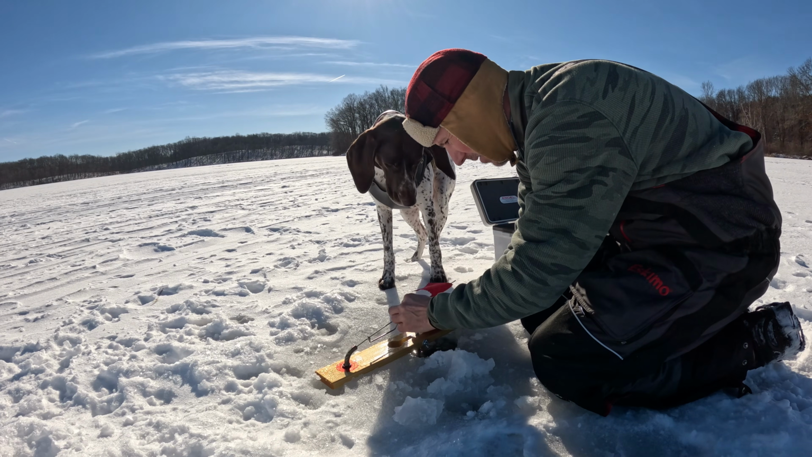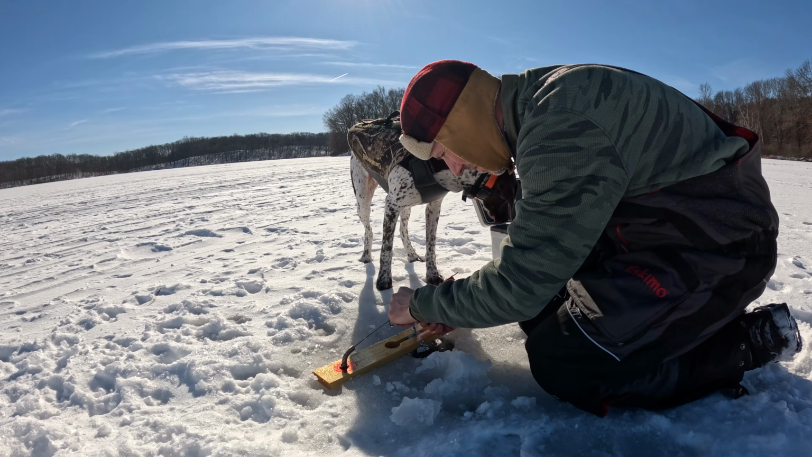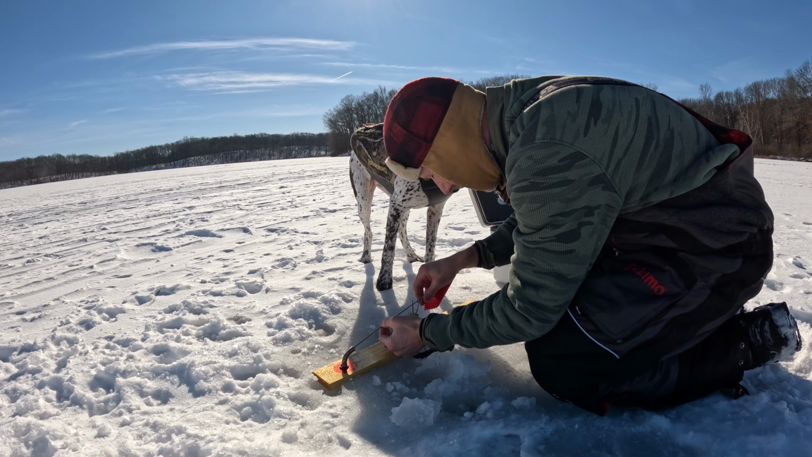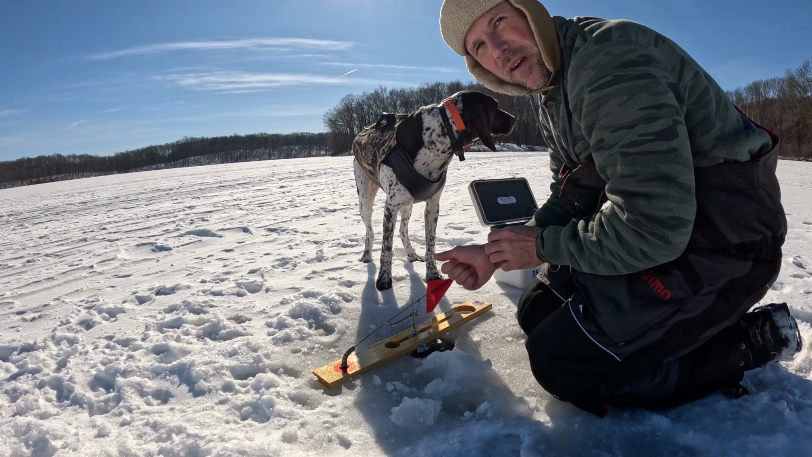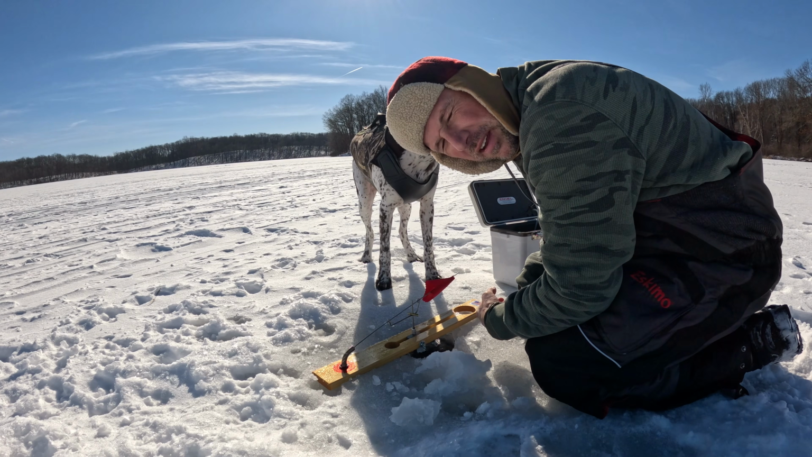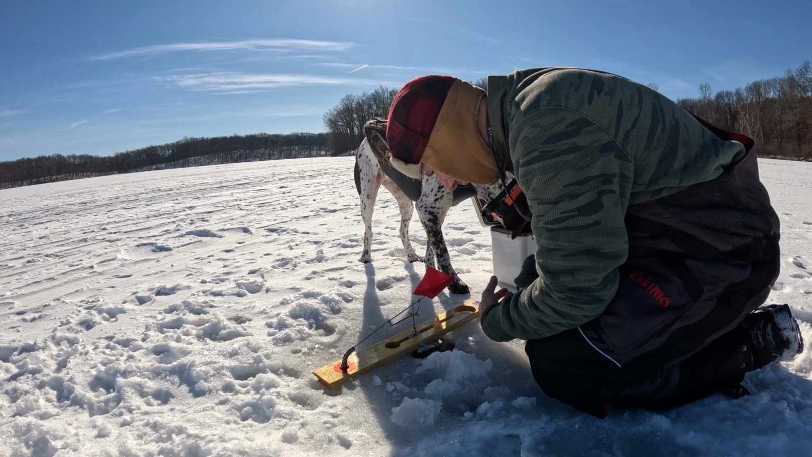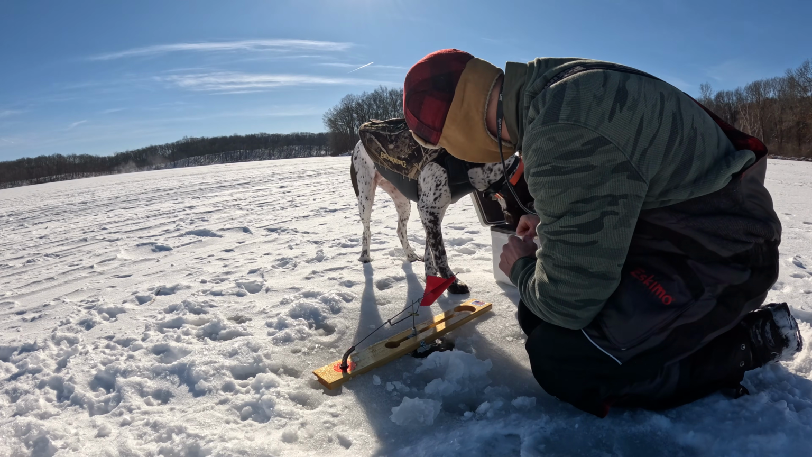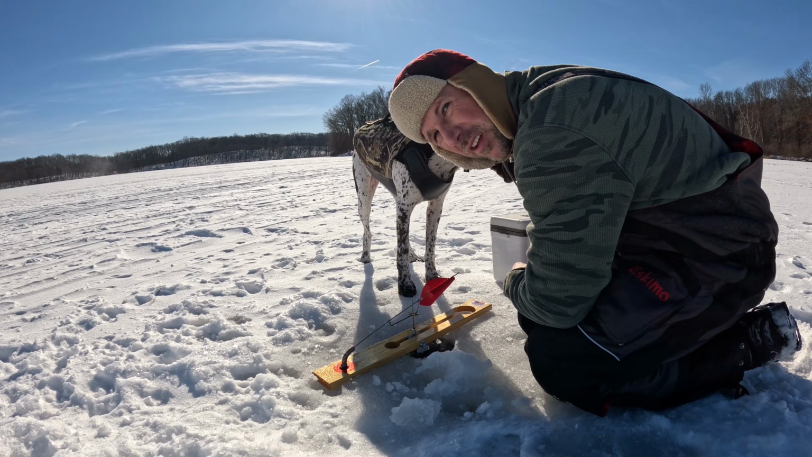Still trying to figure out how to put the tip up. Yeah, these are super sensitive too. I've got it on the beveled part of the tip up here, just because I've got little bait, and I figure if I got little bait I'll probably have little fish on it potentially. So I'm using that. It's less chance for them to drop the bait if they don't feel anything when they're taking it. So that's what we're doing.